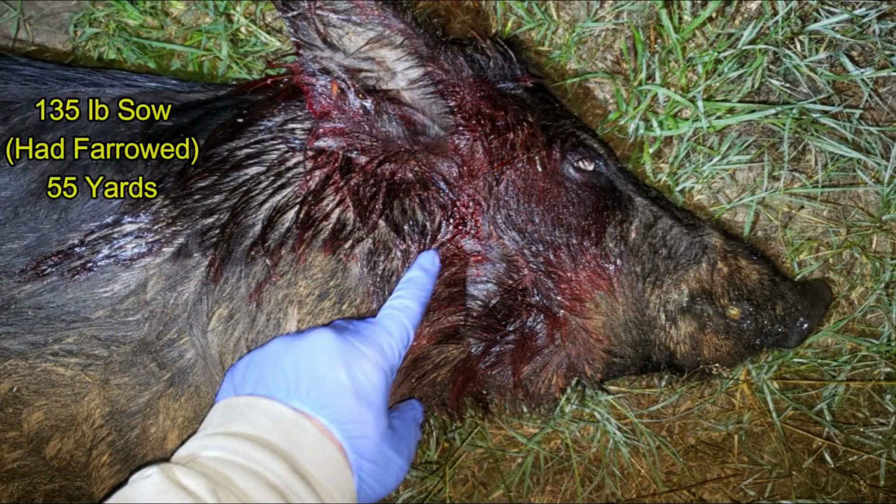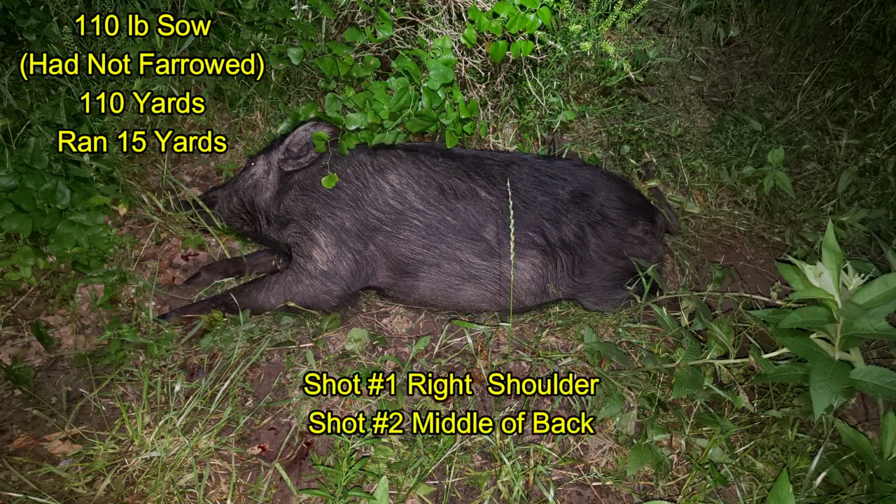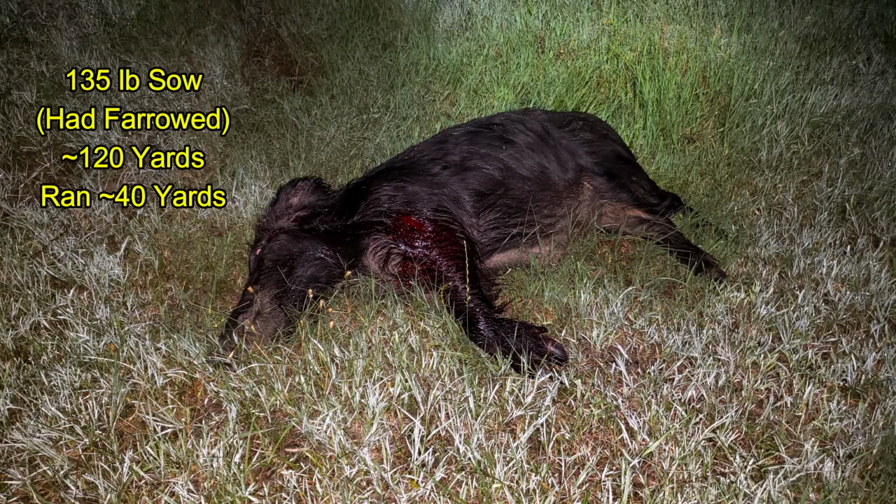The first sow was shot just below the ear, and the shot exited out of the back of her neck. I didn't get any pictures of the wounds on the second sow. She ran about 15 yards after being shot, where I finished her off. The third sow had disappeared, but there were plenty of trails in the dew leading uphill, and I found her about 40 yards away where the shot had entered the right shoulder and exited out the left.